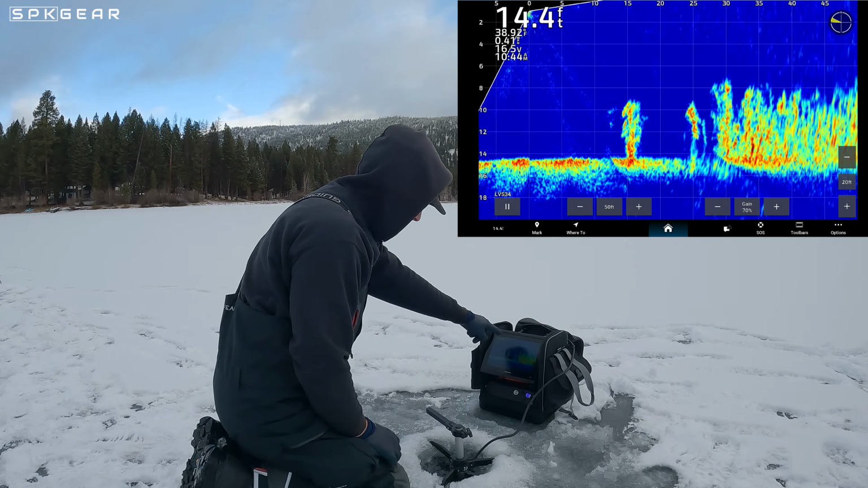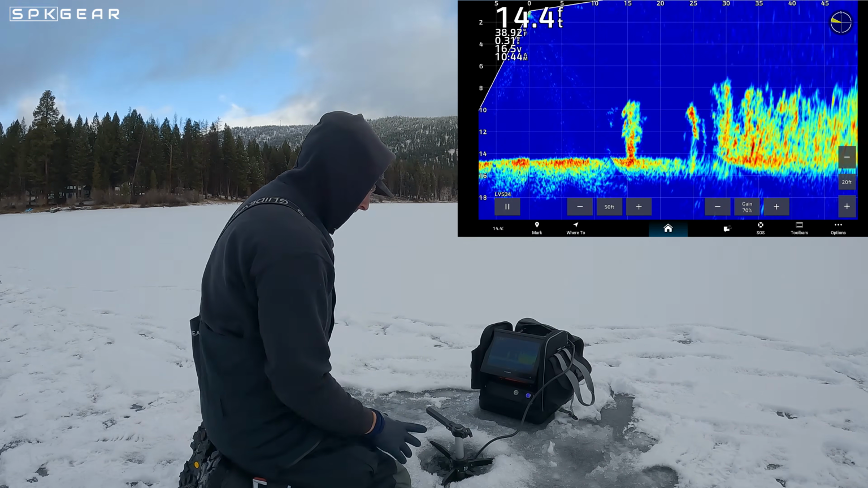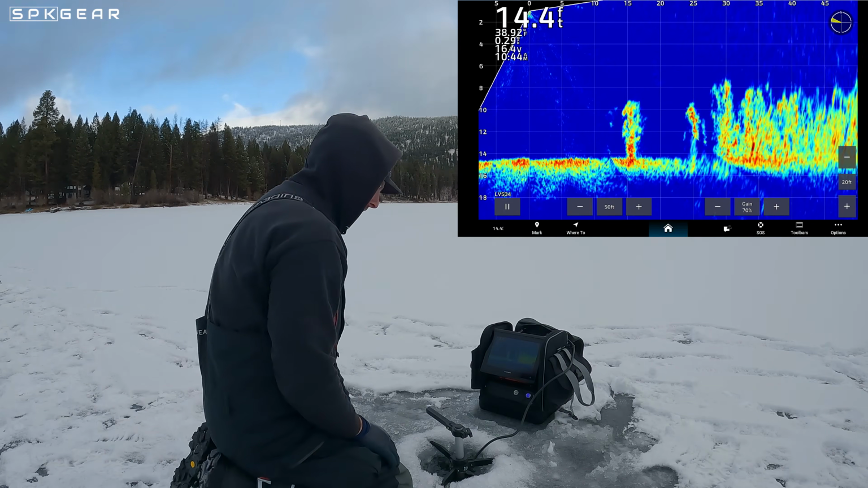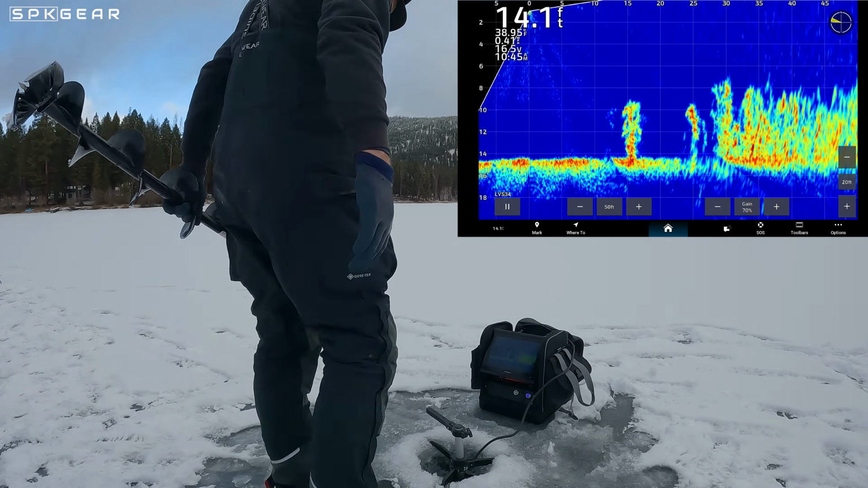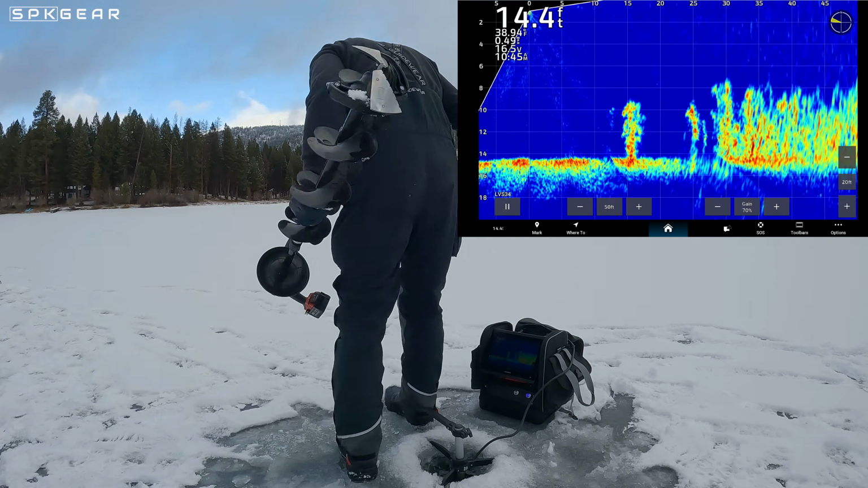Watch the precision. You're gonna see on the screen where when I drill, you're gonna see that spot on the screen and you're gonna know that you're in the exact spot. So I need to go about 23 or 24 feet in this direction. That's gonna be